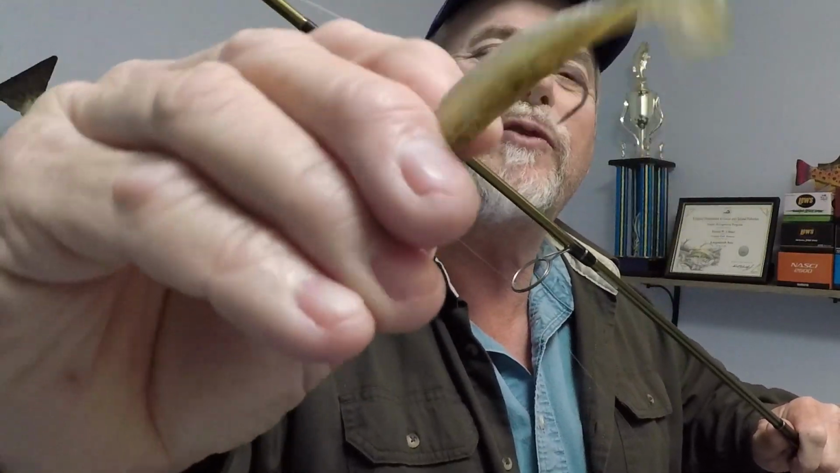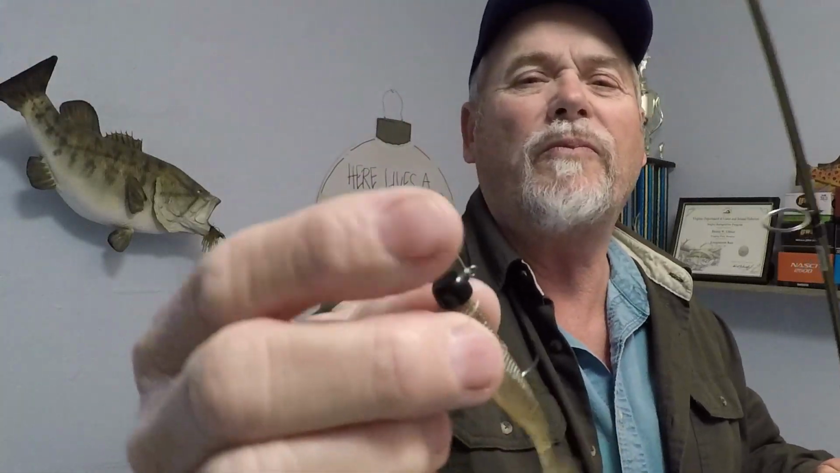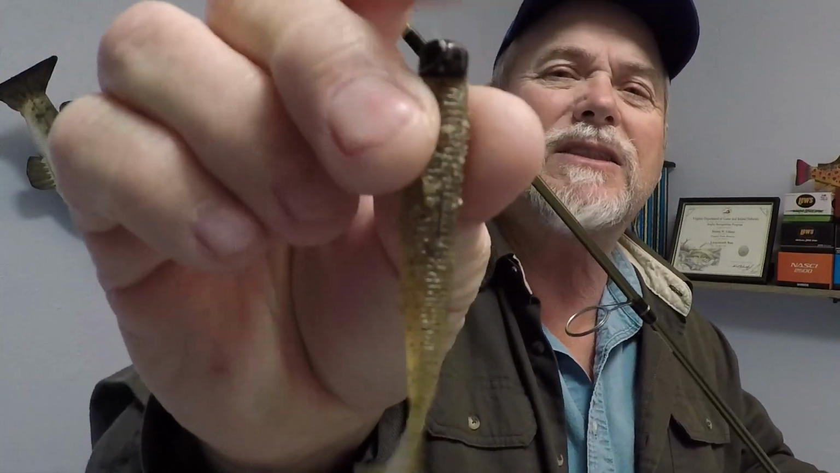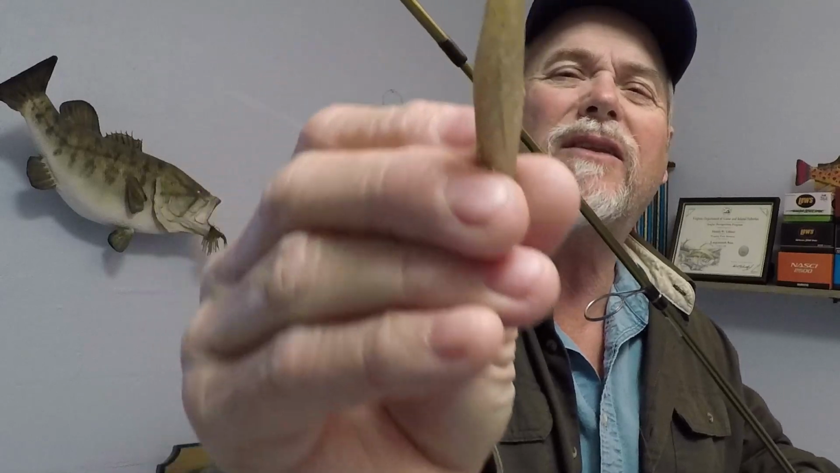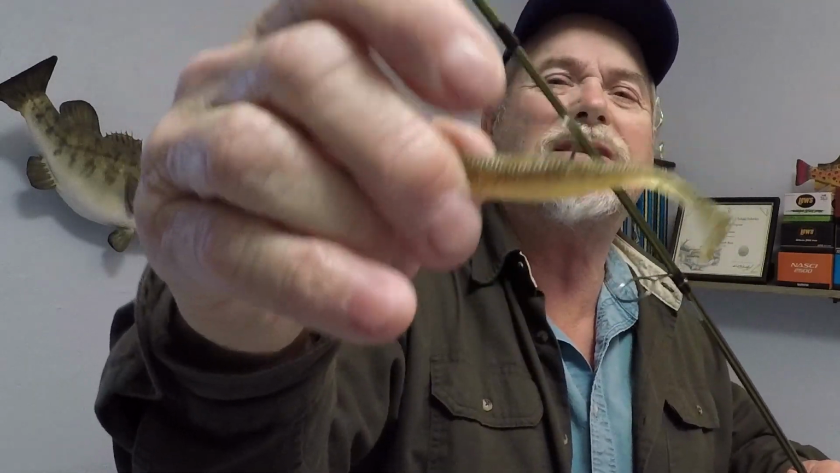This is the prism shad. Okay, you see it's got a few flakes in it. Different color flakes in it. It's kind of a tannish black. You can almost see through it. It's almost a smoke. And guys, I had it on a little Z-Man head. This is probably the lightest one they make, 1/10. And a real fine hook. That's important. See how fine that hook is?